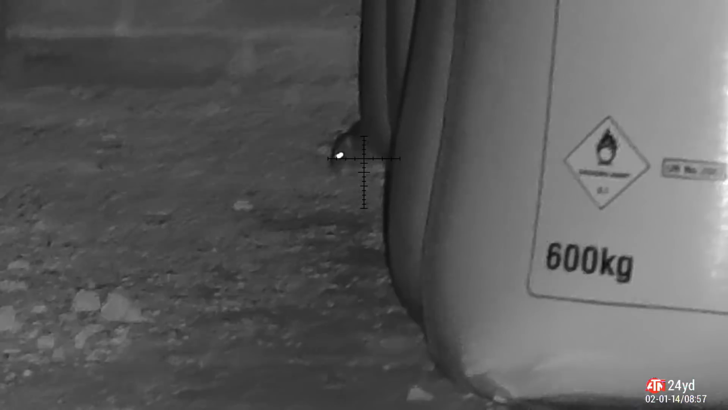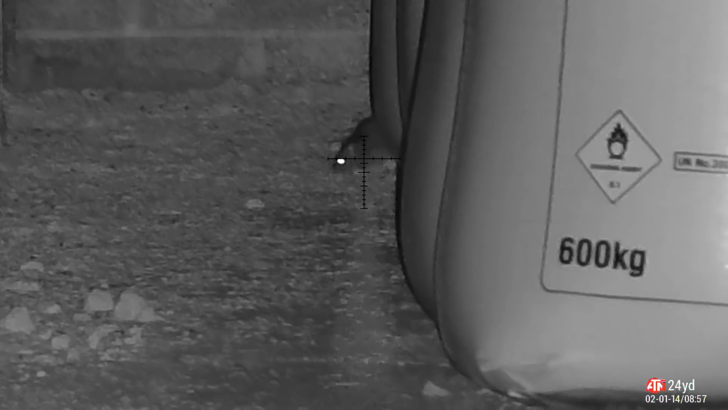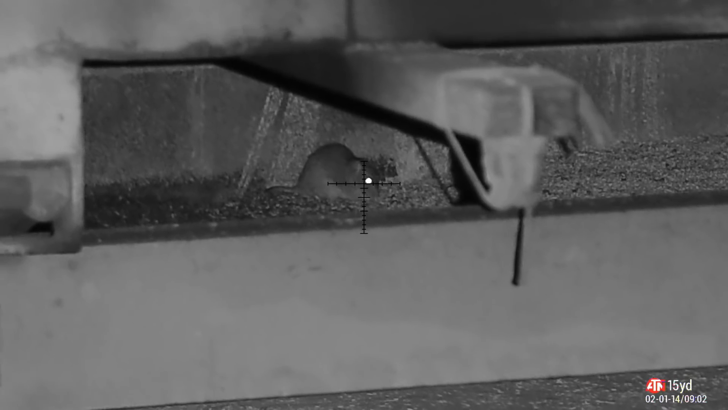The next rat, we will have another high body shot because his head's going up and down like a hose draws. So I don't want to take a shot and risk smashing him in the face and then running off injured. Nice high body shot, knocks him over. He's not getting back up from that. Back over in the grain store where I shot the previous one up on the wall. Wallop. Domed in with the GSB. He doesn't even know he's dead.